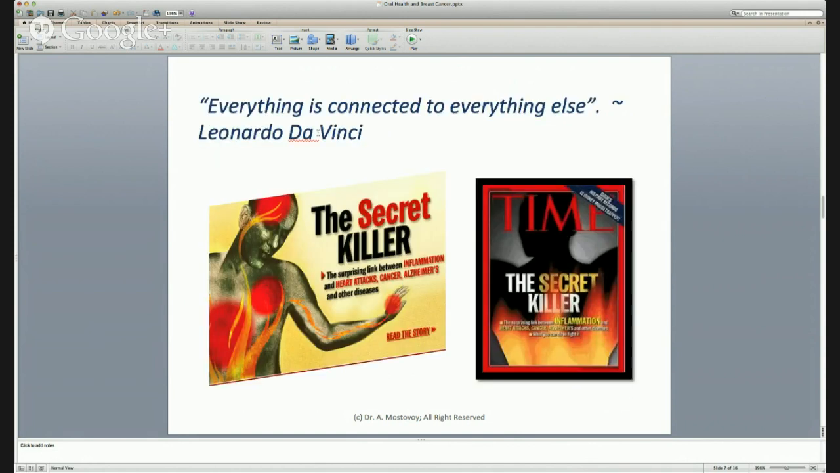Everything's connected to everything else. This is quoted by the great Leonardo da Vinci. So the secret, of course, is no longer a secret, because everyone knows that inflammation will affect heart disease, will affect cancer, will affect diabetes, and many other degenerative diseases.